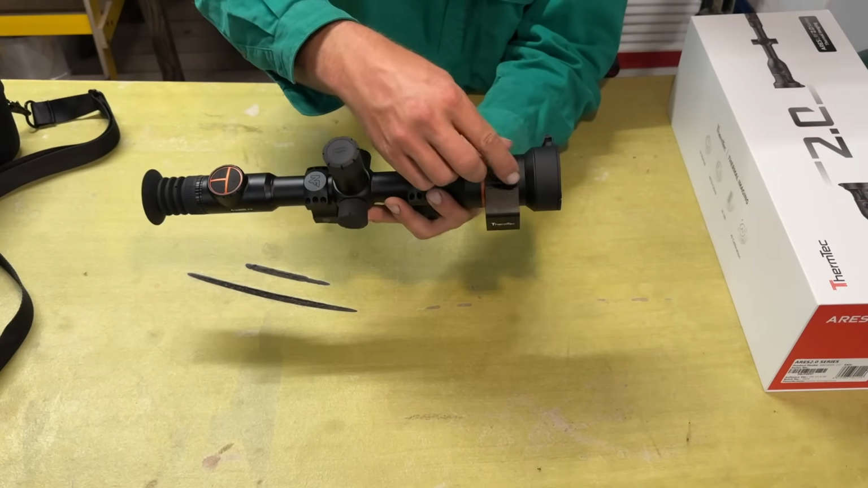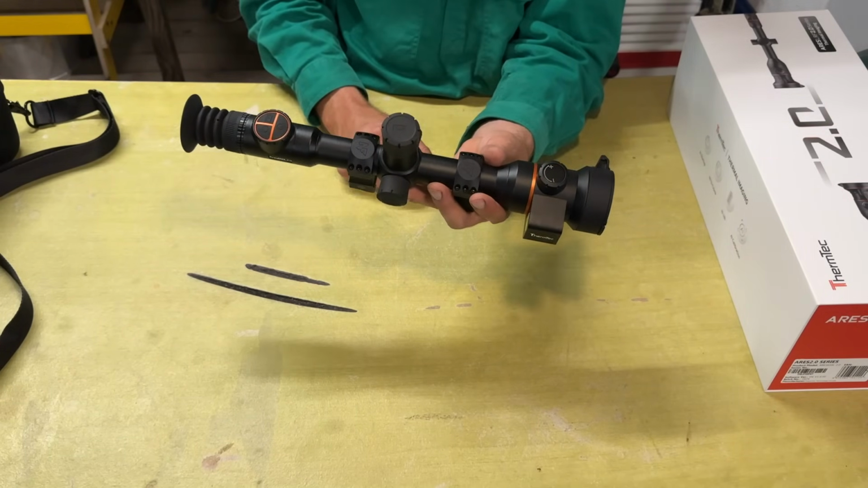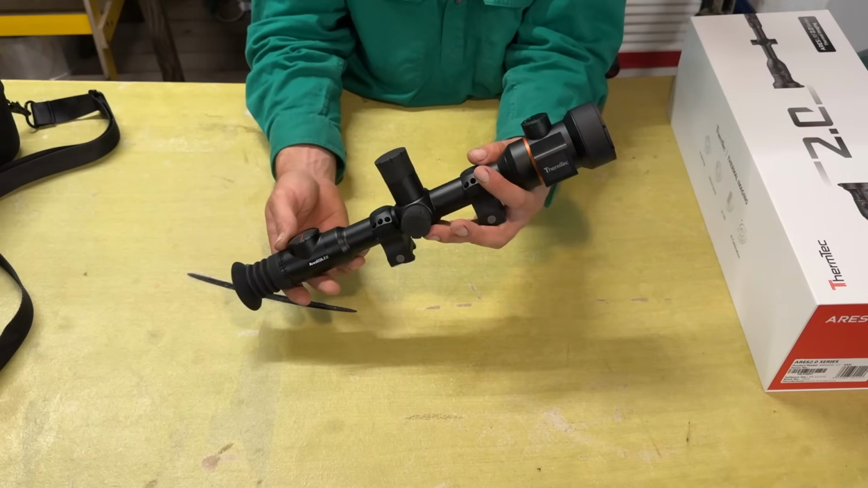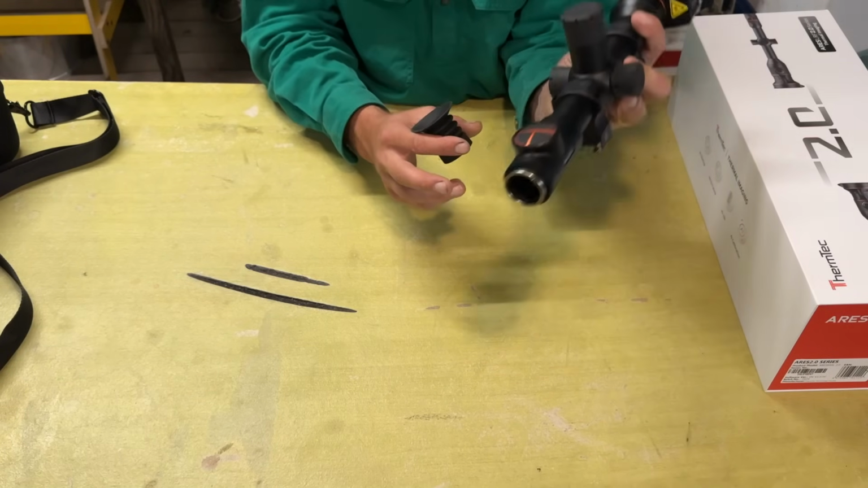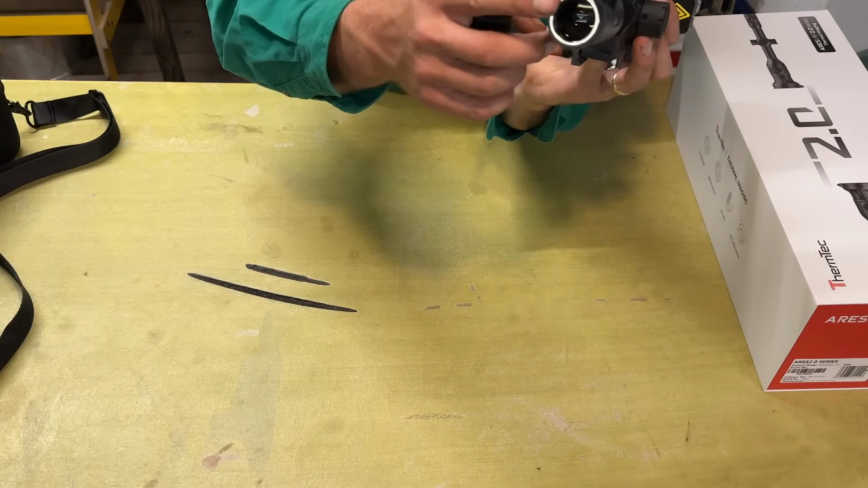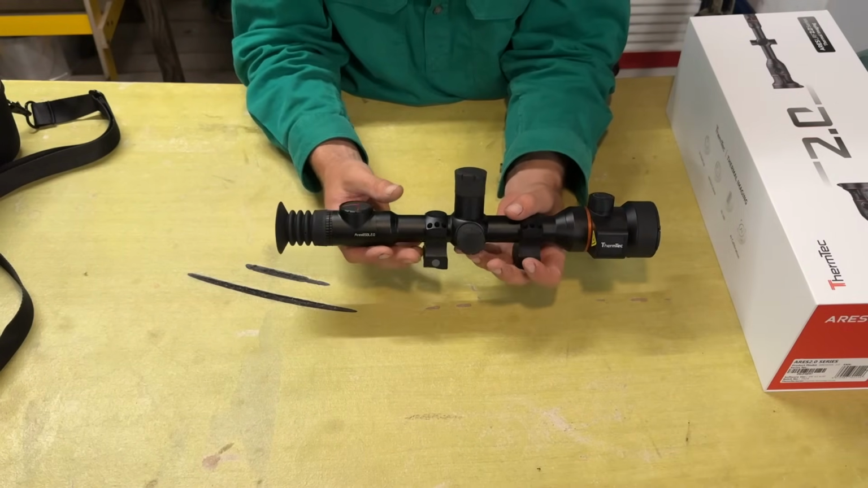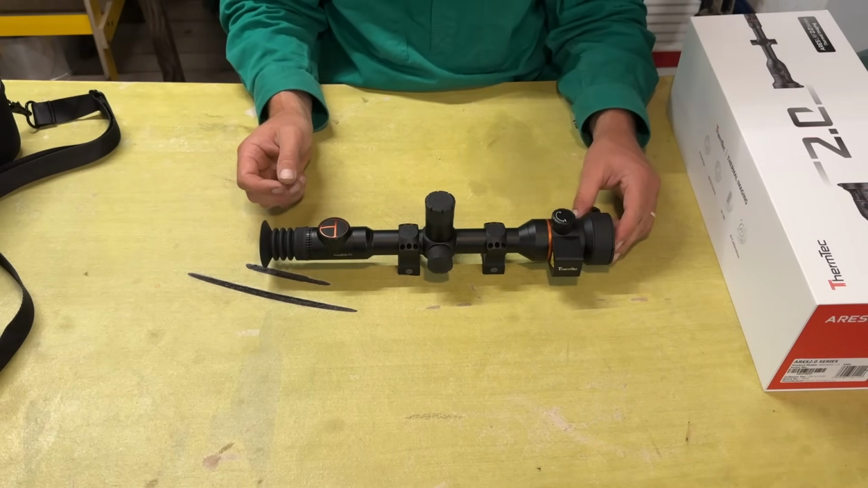Well, there's your focus for your thermal up the top there, just a knob you turn either way to get your picture into focus. So the screen in it is only a 0.3 inch screen, I think, which I thought they could have made a bit bigger than that, but it does the job.